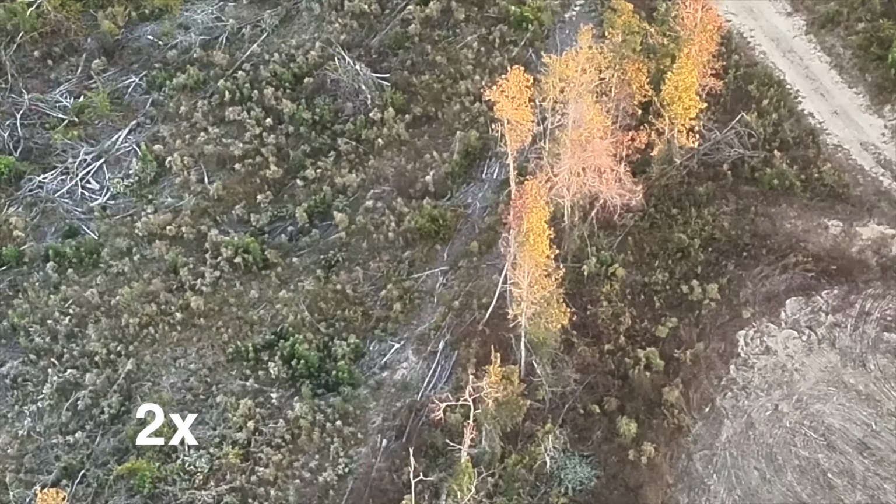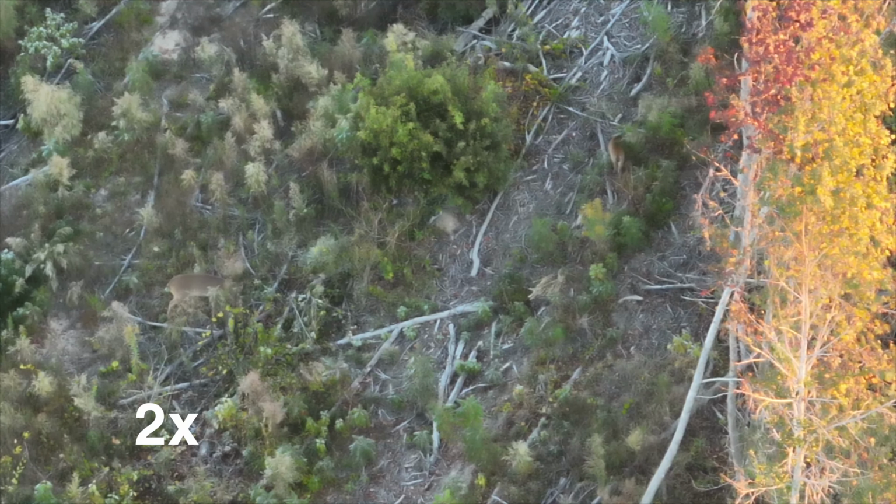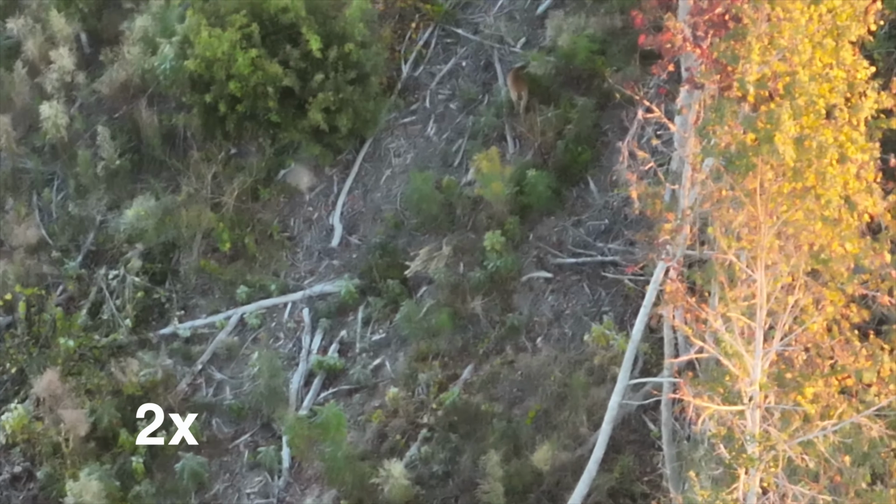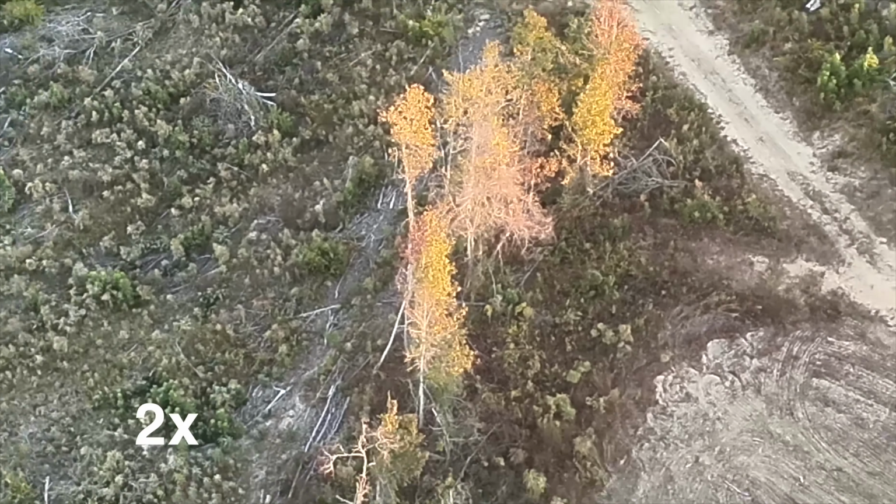And here's the other end. Here's a couple deer. They're working their way north. That's kind of up a hill coming up to that food plot.